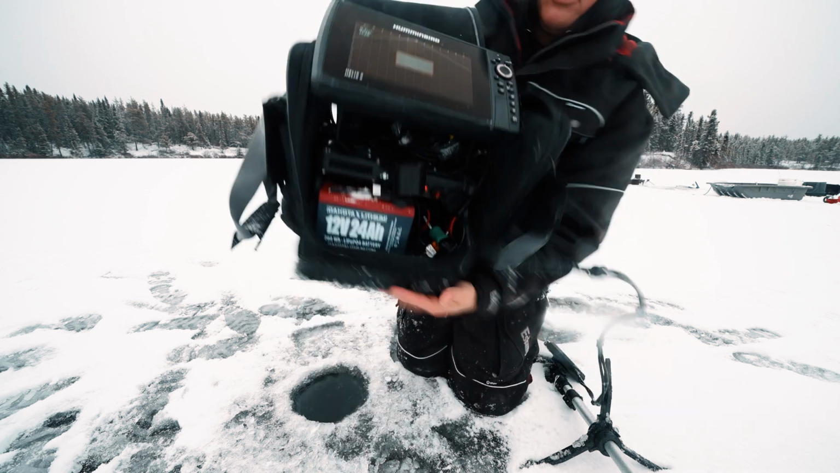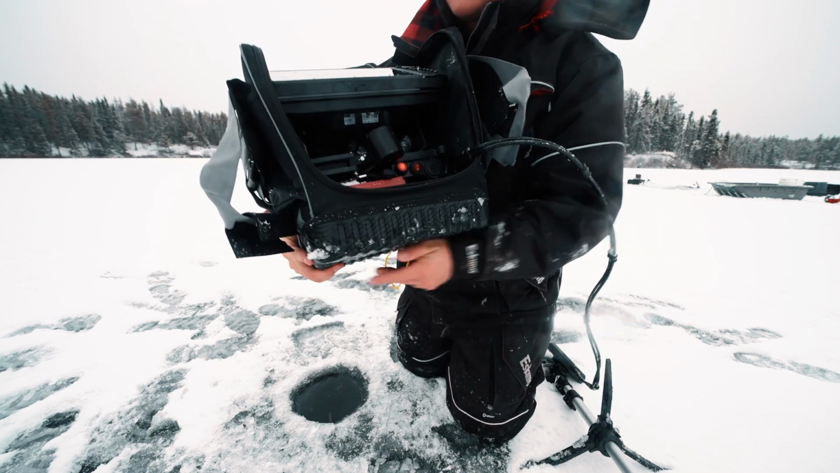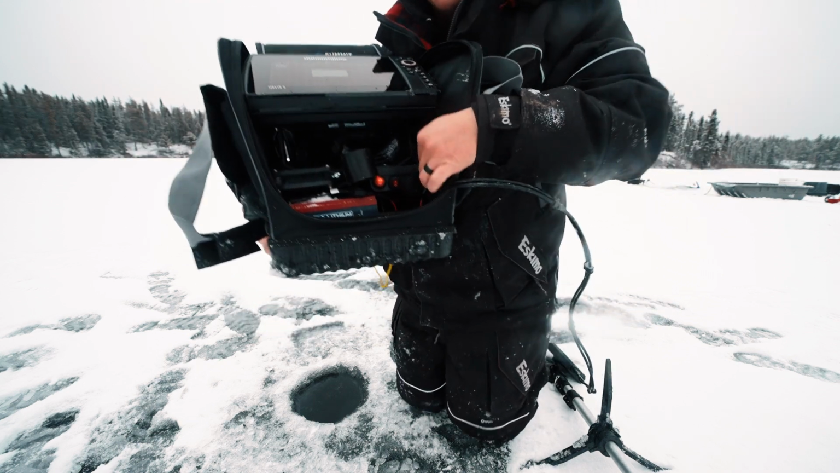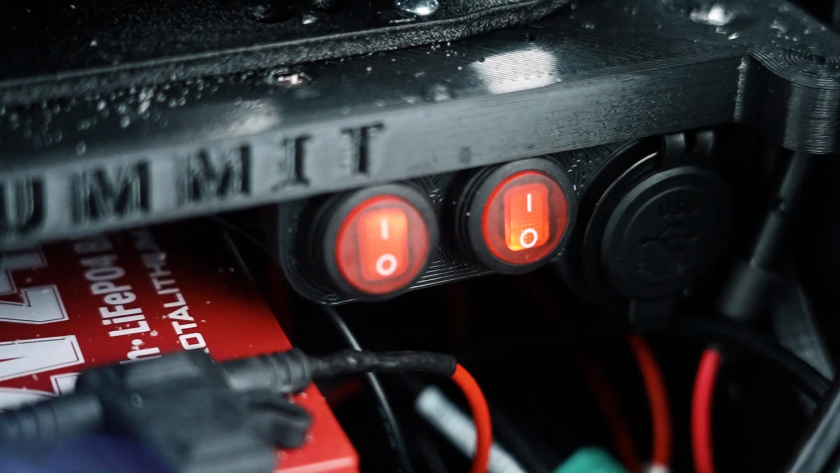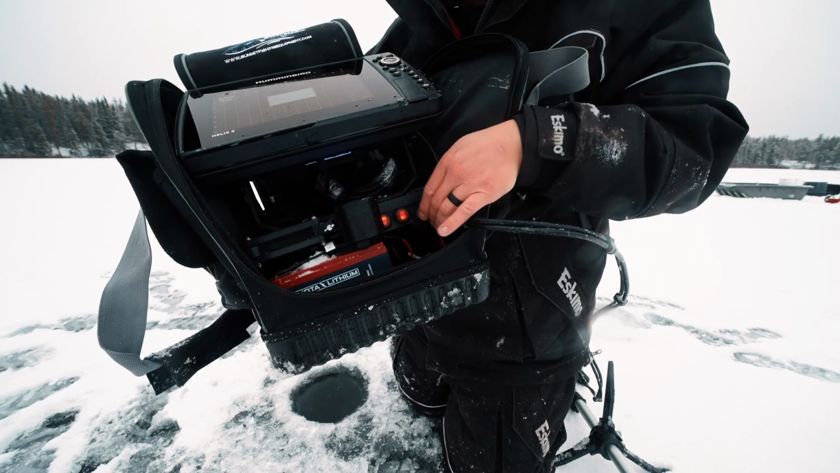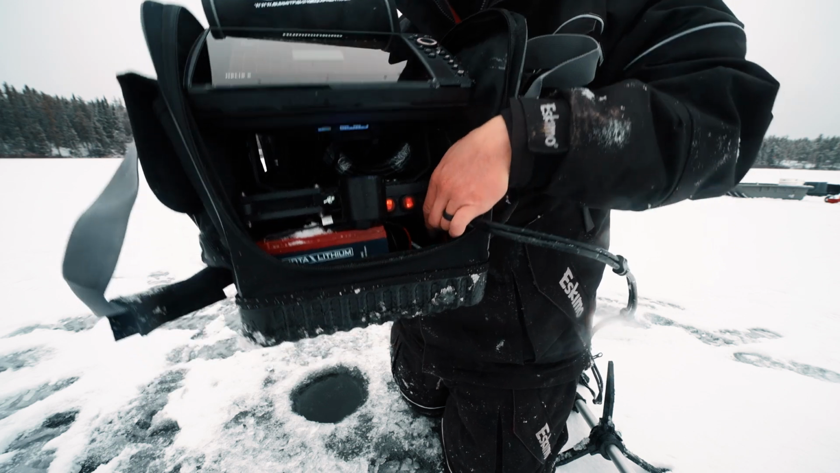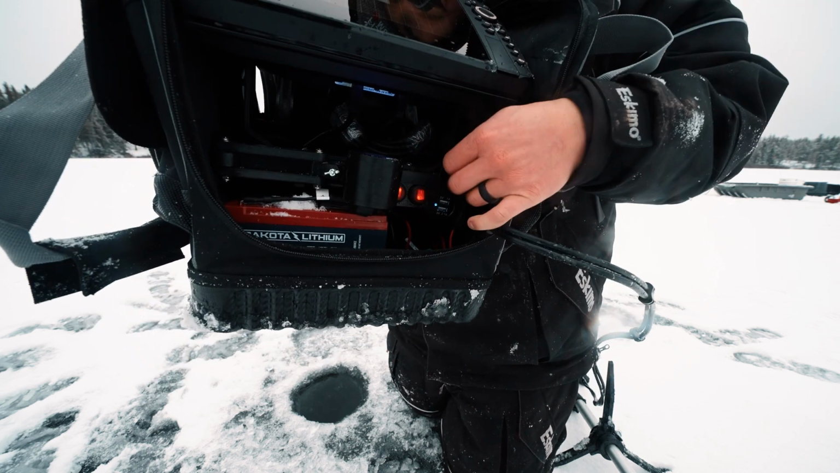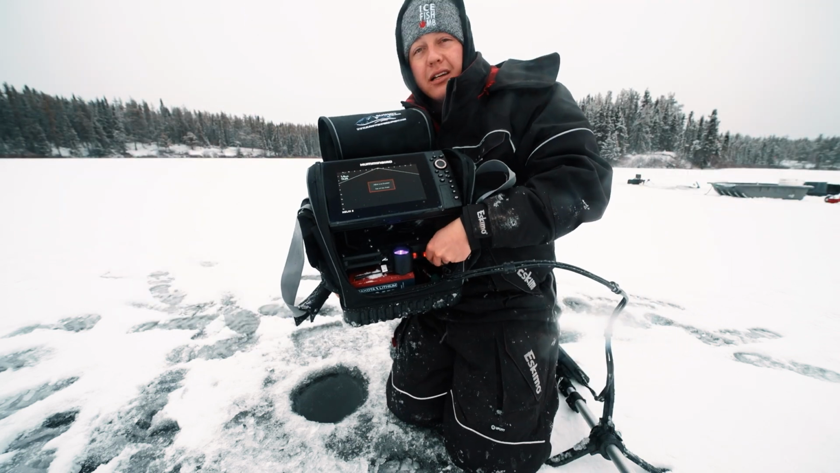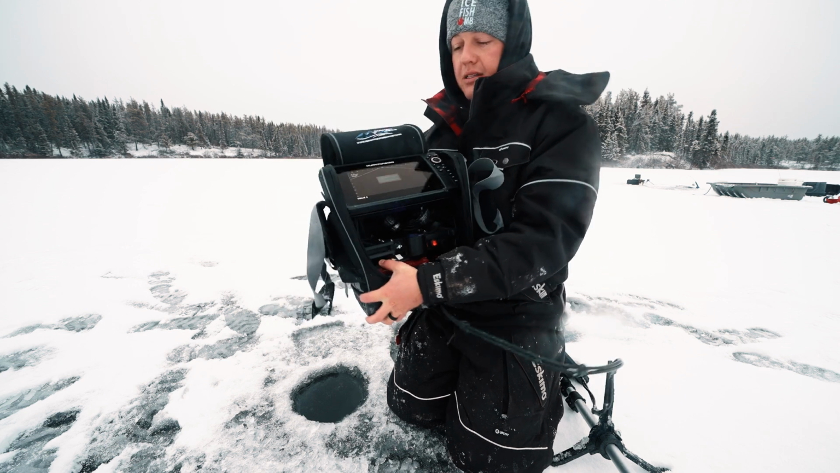One thing I do want to note is we've got that 24 amp hour Dakota Lithium on the inside, which hopefully runs this thing for maybe 12 hours. And then there are 2 switches here. There's one for the glow ring, which turns on that little light there, which you can use to glow your jigs. The other one powers the graph and the transducer. As well, there's a cigarette lighter right there with 2 USBs, because in the past I've added my own little inverter with USB ports, but now that it comes rigged with that is pretty phenomenal.